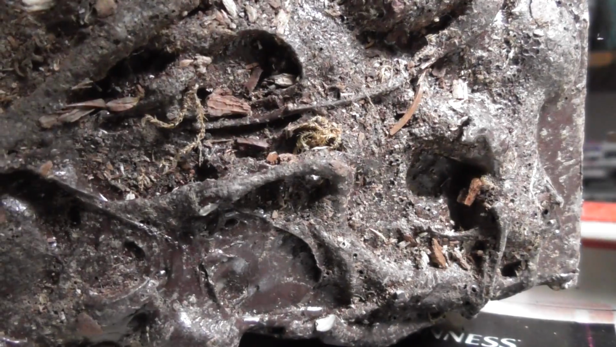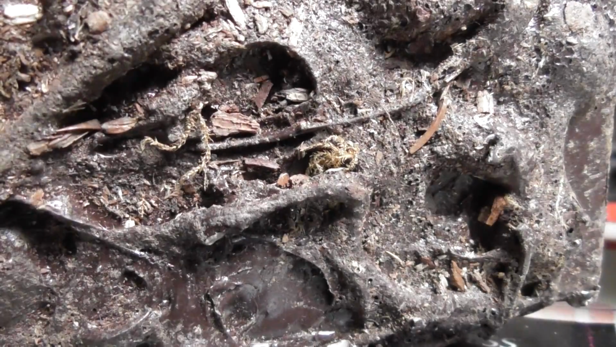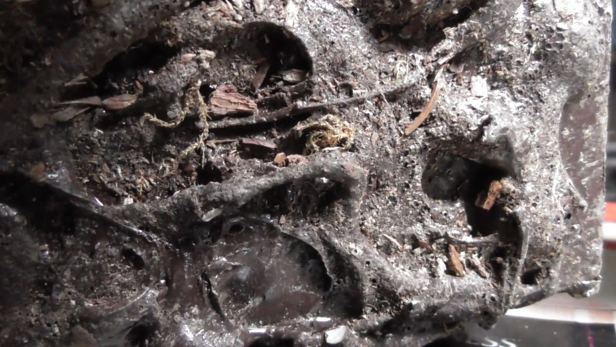Okay, one of those screws is not wanting to come out very much, which is very annoying. It's just kind of spinning around. Come on. Typical.